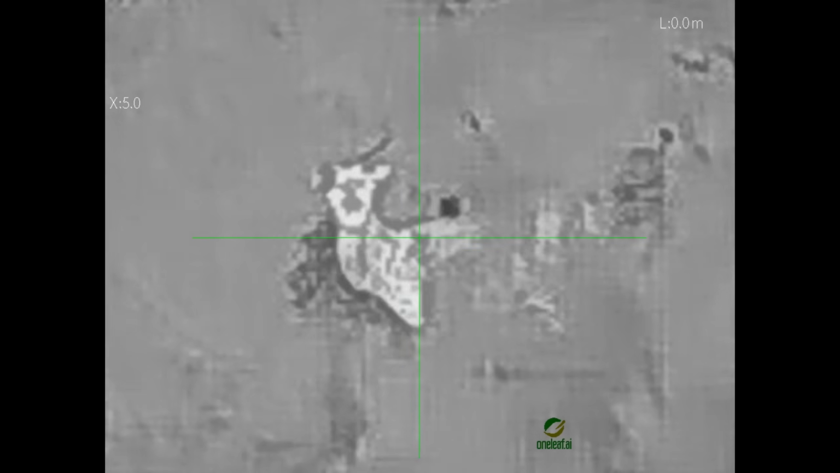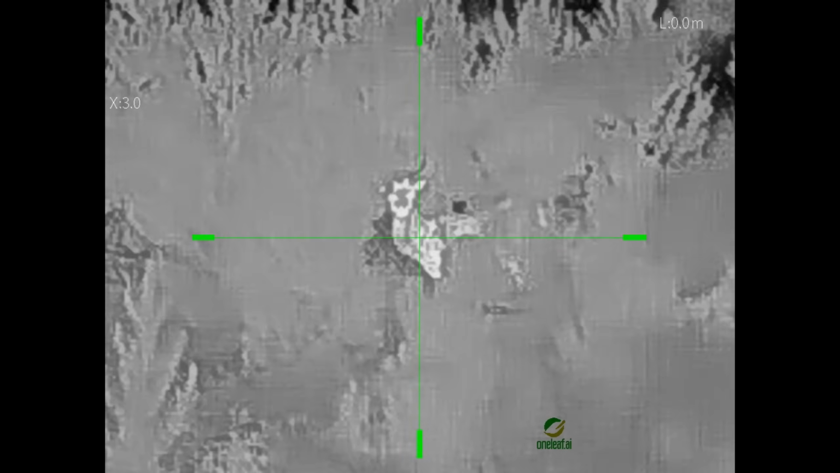After I spotted the stag, had another one behind it, but couldn't get a real good steady resting shot on anything. It was just standing position. Decided to leave it for another night, but I got a little bit of footage of it anyway.